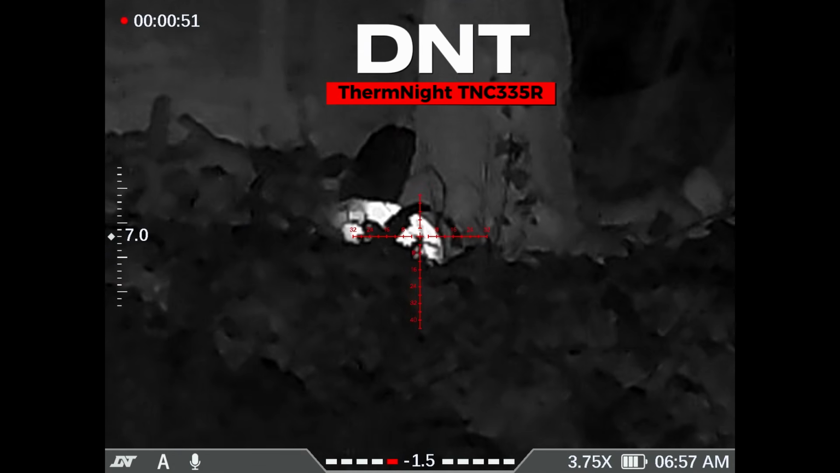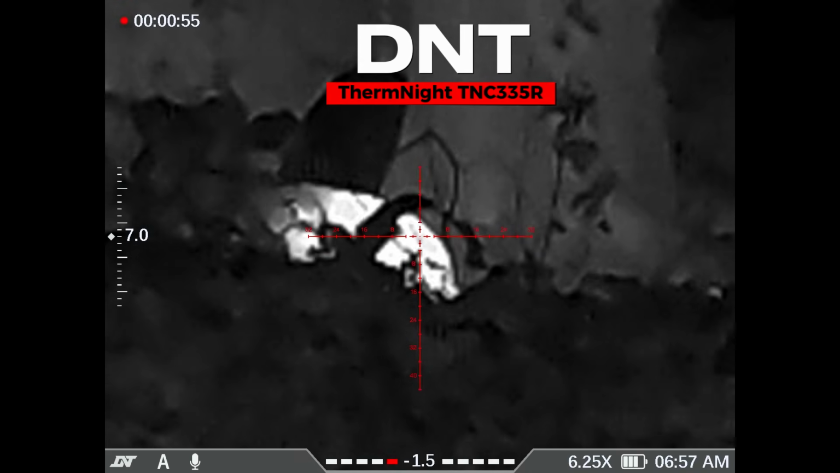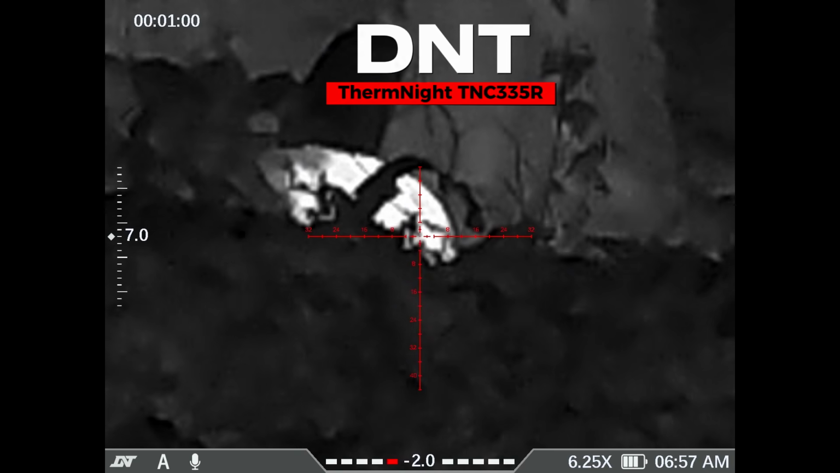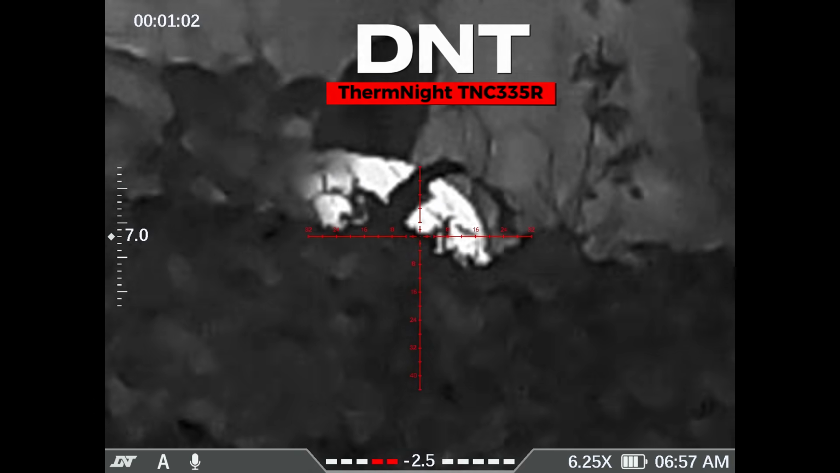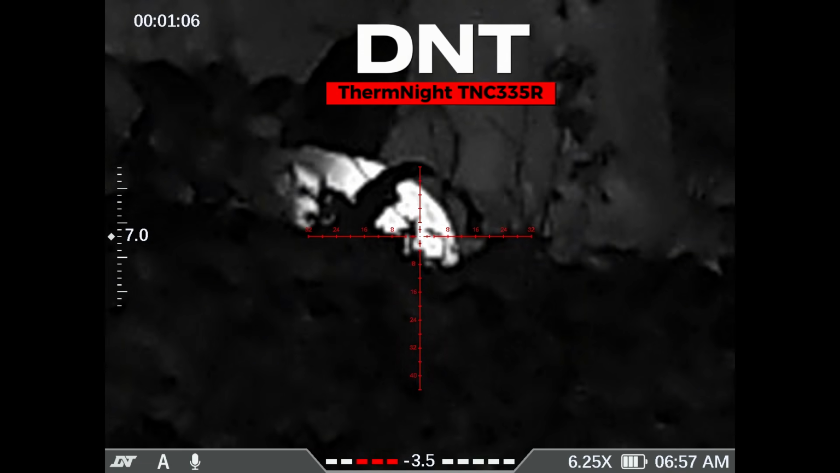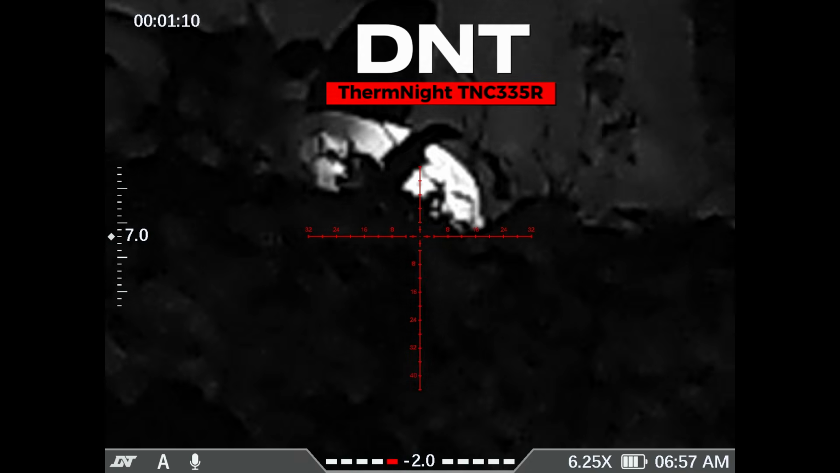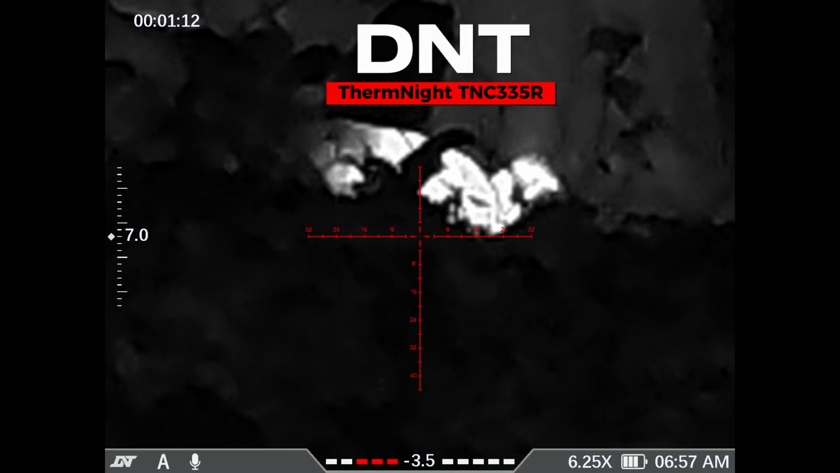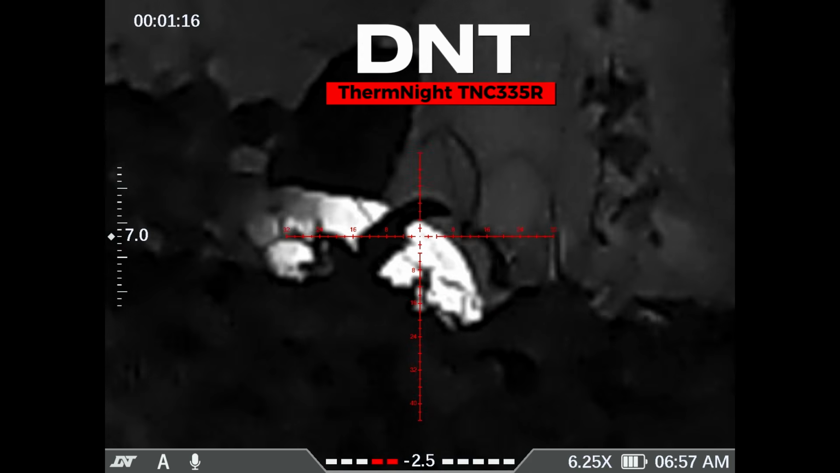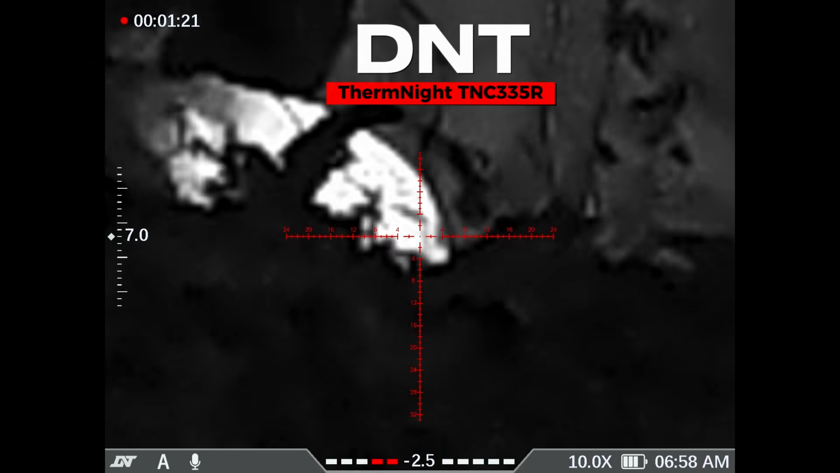You're basically getting all those devices for the price of typically a good thermal, and you've got a good thermal and a day-night scope with a laser rangefinder and an IR torch all built in, and I found it incredibly easy to use. To be able to swap over from day and night vision with the same scope with just one click of a button has been an absolute eye-opener for me.